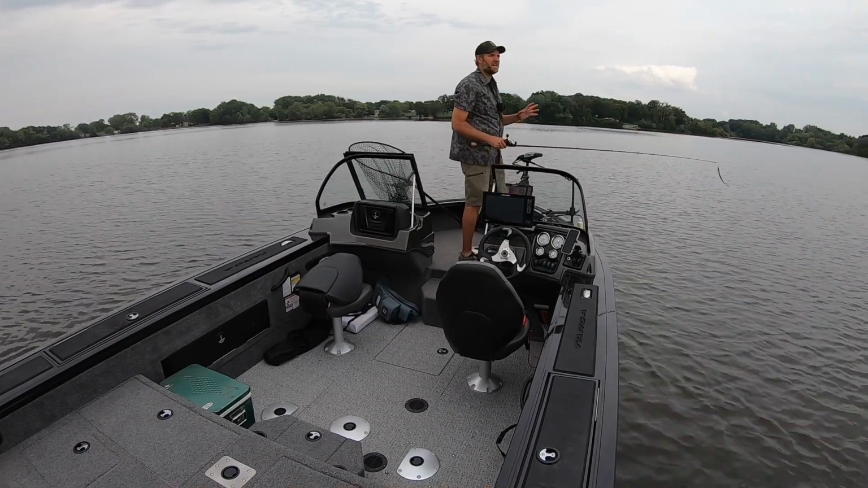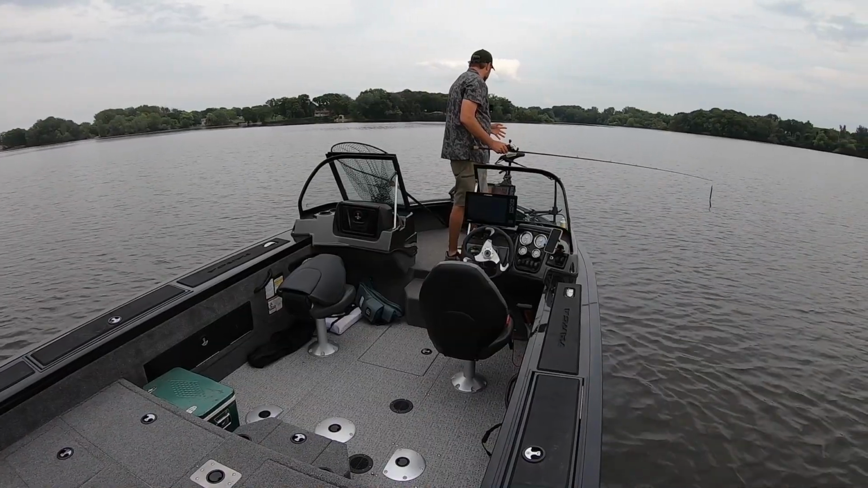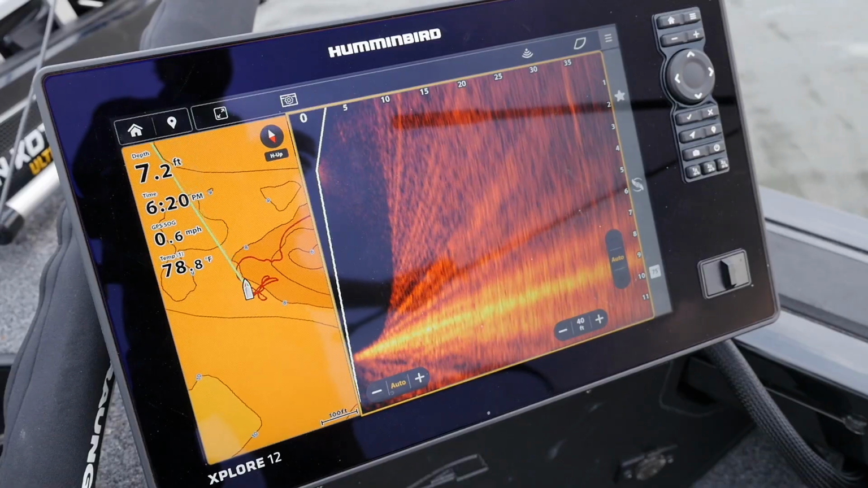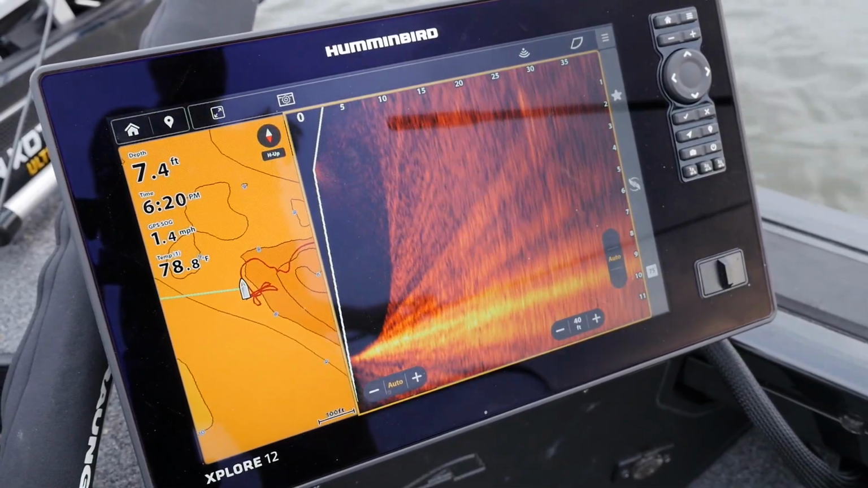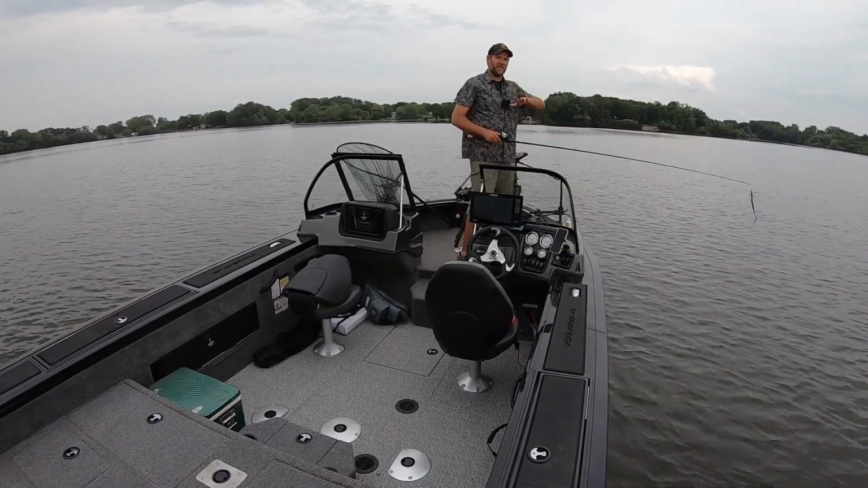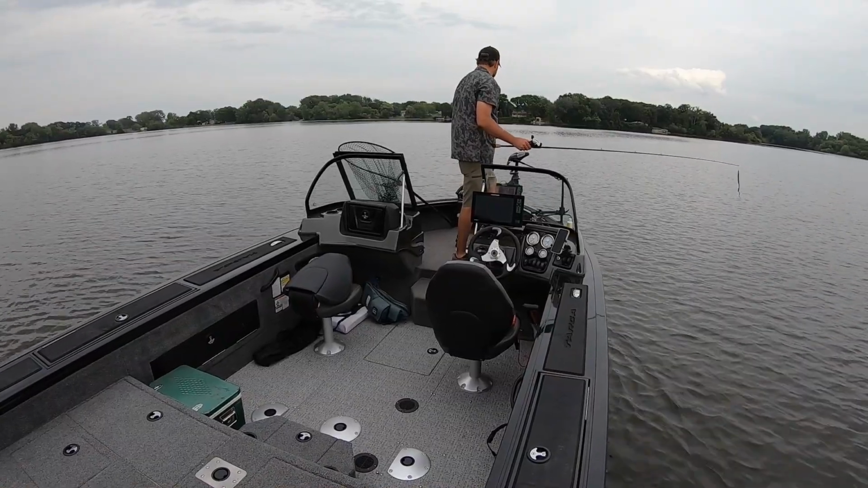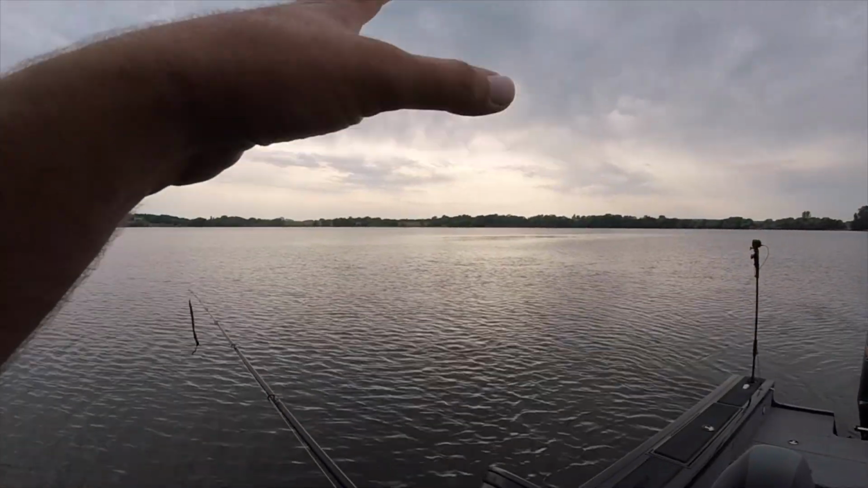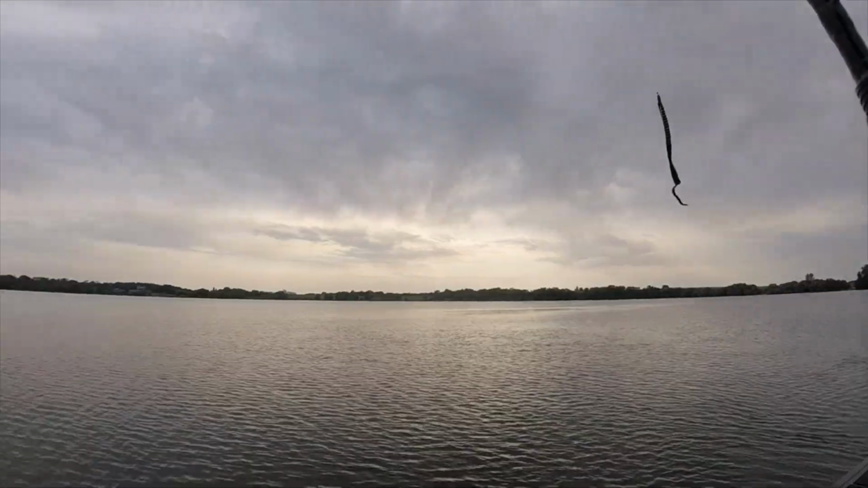I am fishing a shallow lake today, very shallow. I'm in 10 feet of water. Well, I shouldn't say I'm in 10 feet. Right now I'm like in 7. But out behind me it's like 10, a little bit farther out. And there's a hump that comes up here, kind of in the middle of the lake. And I'm trying to approach it nice and gently and just pitch this big worm to just this